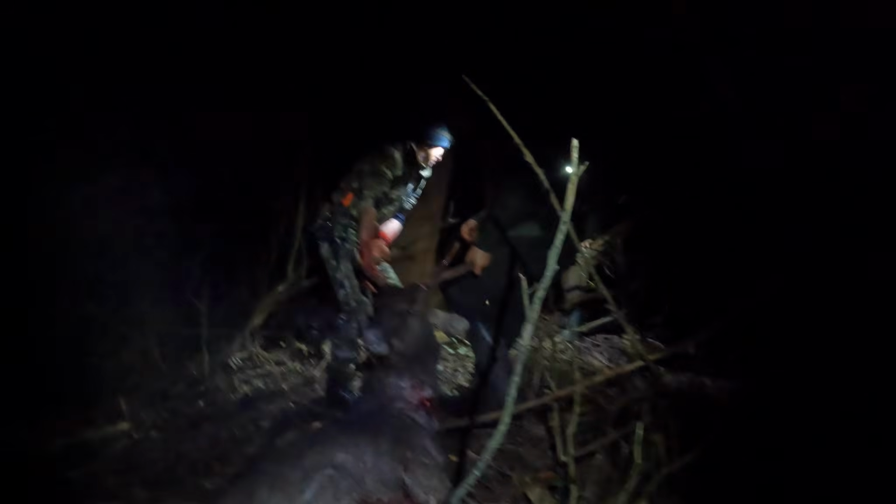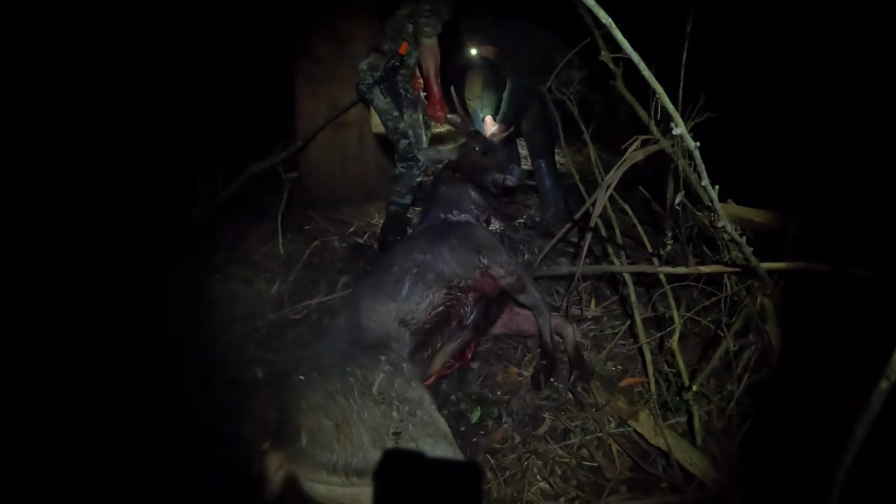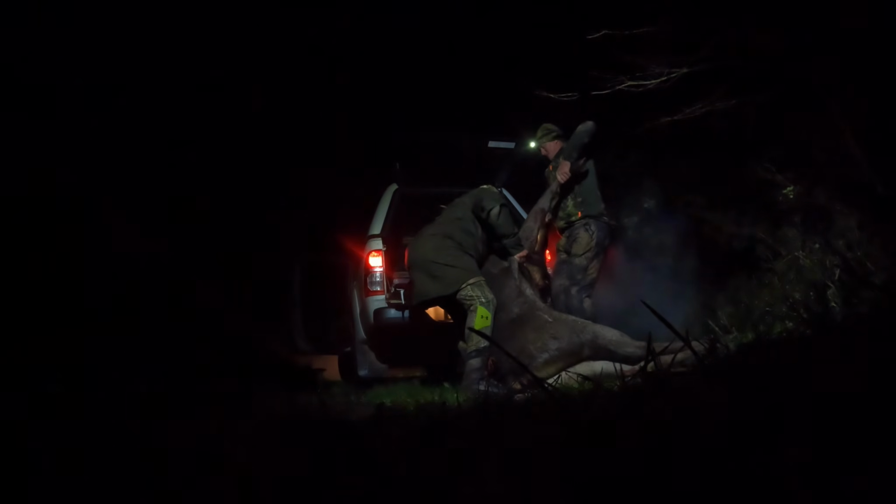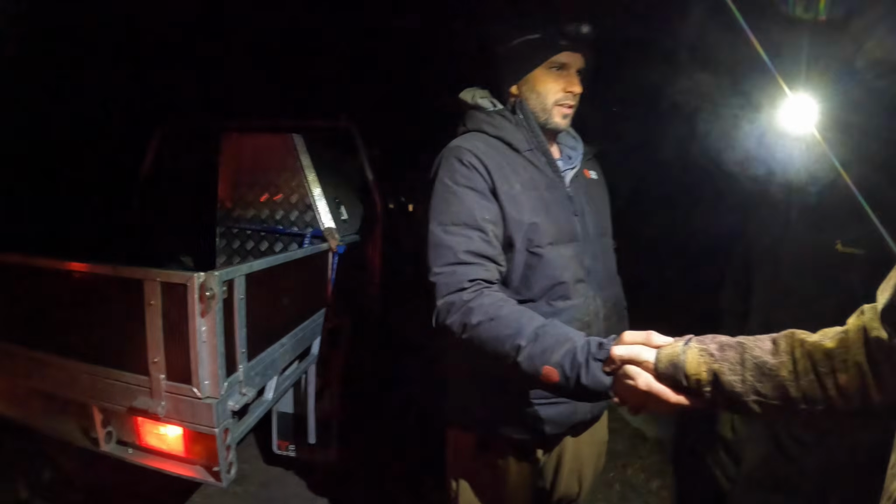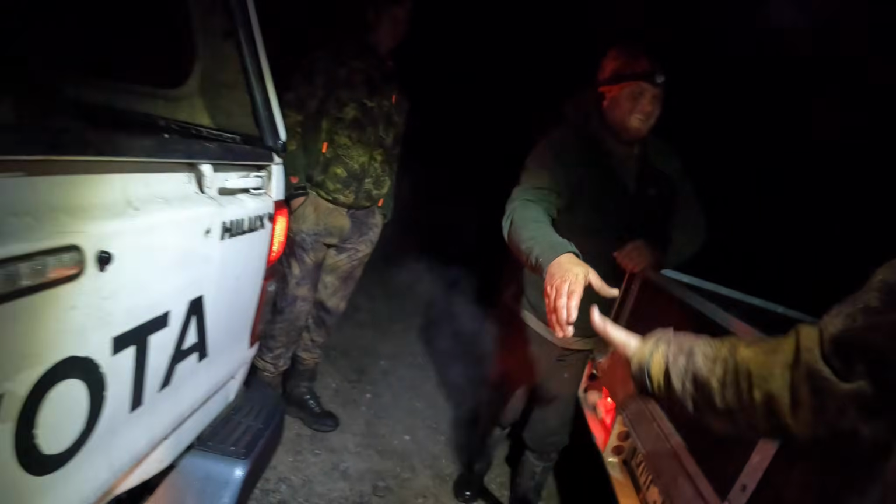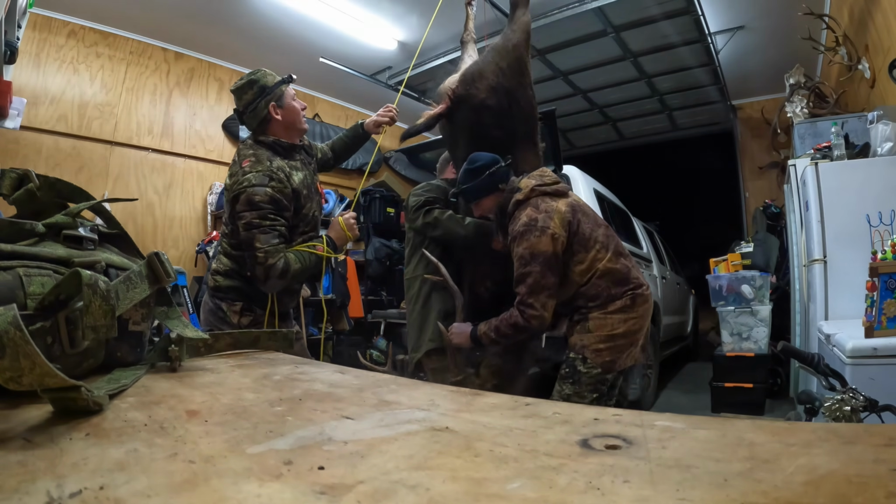After following Toby the butcher's lesson from the night before and gutting the beast, it was time to try and haul it back to the paddock. Thankfully, it wasn't too far, and after getting to the ute and collecting the haul of deer that we'd got for the night, we said goodbye to the boys and headed back to Clinton's to hang the deer for the night before a big butchery session the next day.